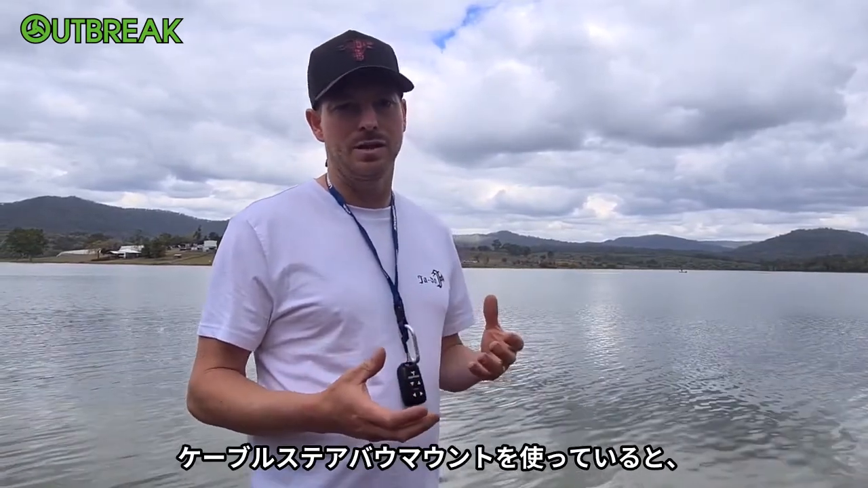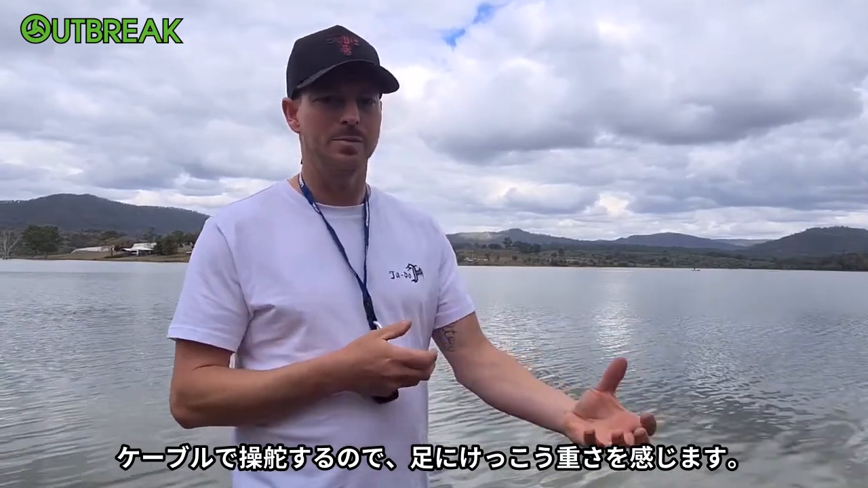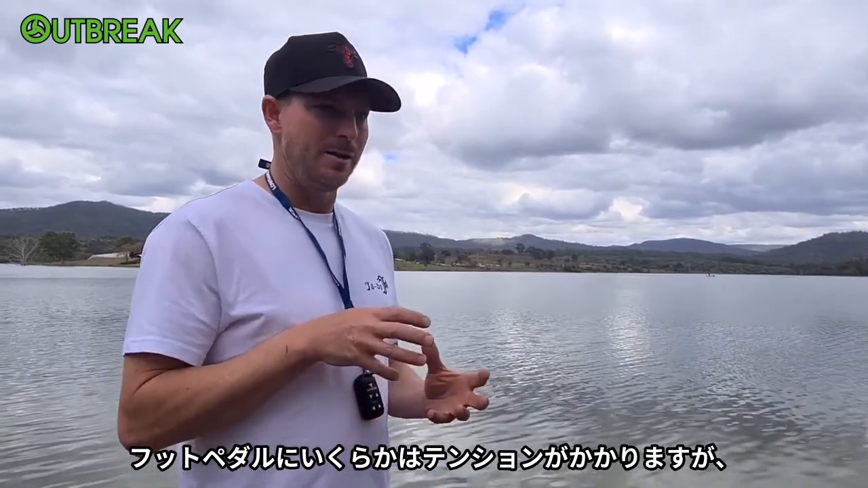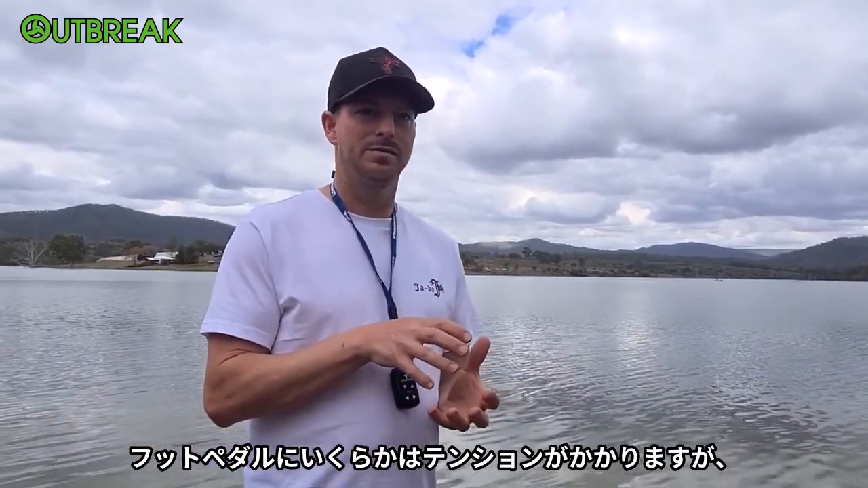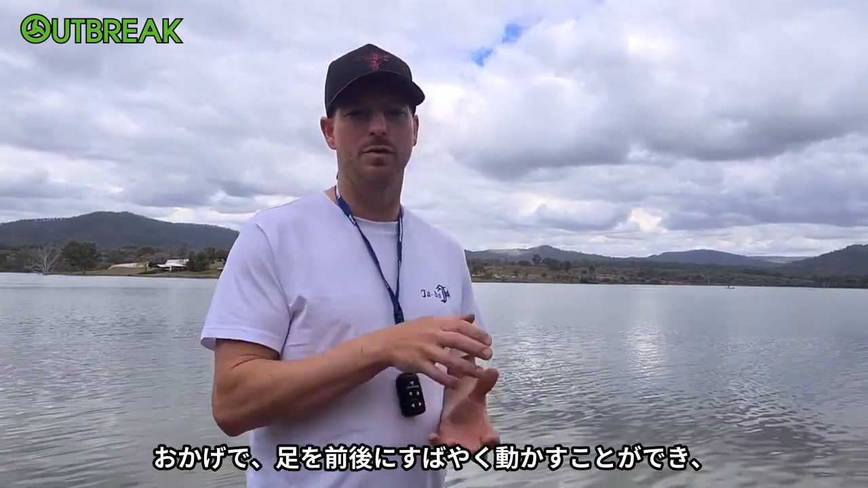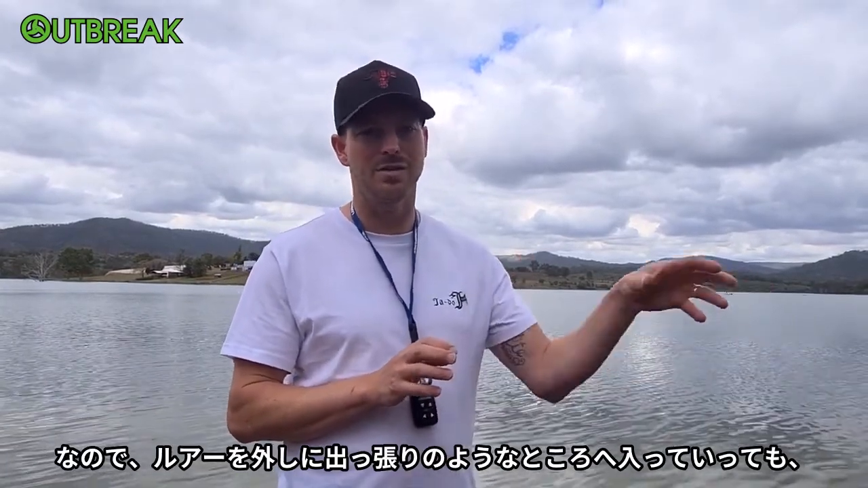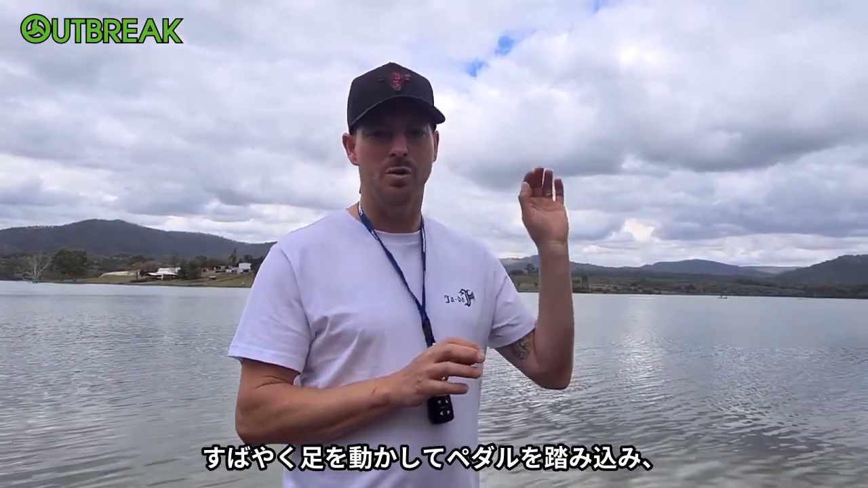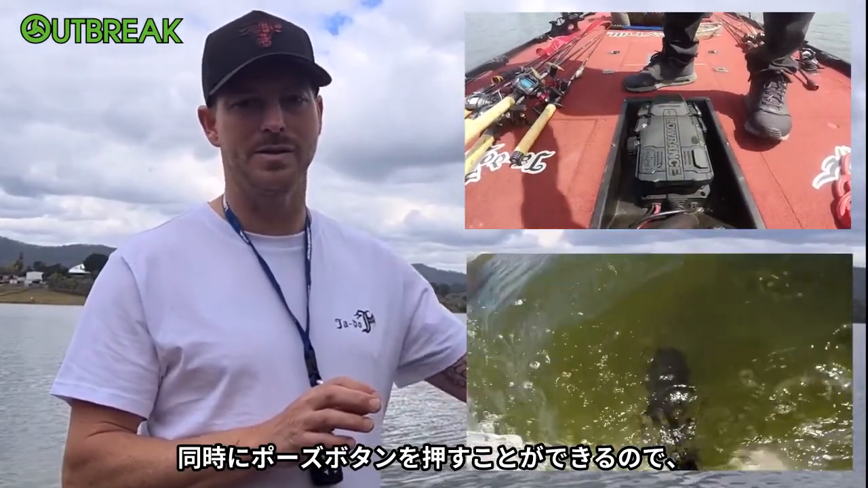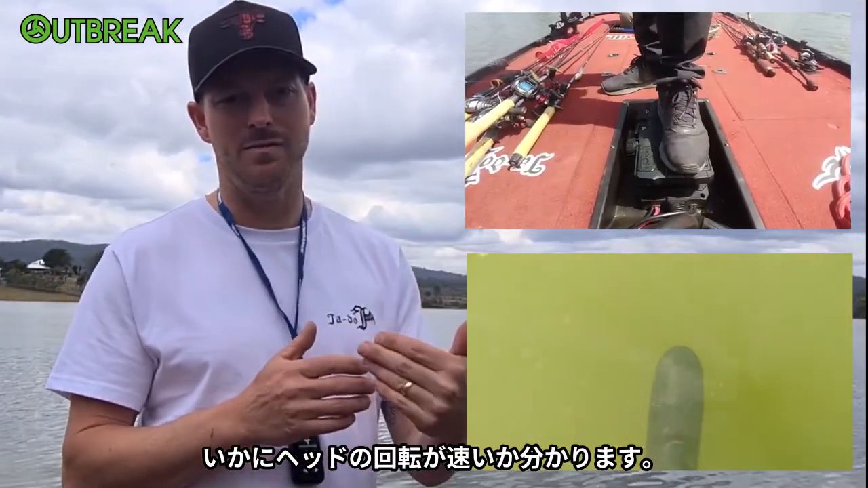When you're used to using a cable steer bow mount, you normally have a lot of weight under your foot because it's the cables that are steering it. With this steering, it's like a digi steer in the head, so it still has a little bit of tension on the foot pedal, but it's not as noticeable. So it allows you to move your foot quite fast, backwards and forwards, which turns the head super quick. If you're driving into a snag to get your lure off, you can quickly push real hard down on the pedal and the pulse button at the same time. It won't throw you sideways, it'll actually pull you away from it. That's how fast the head of this turns.